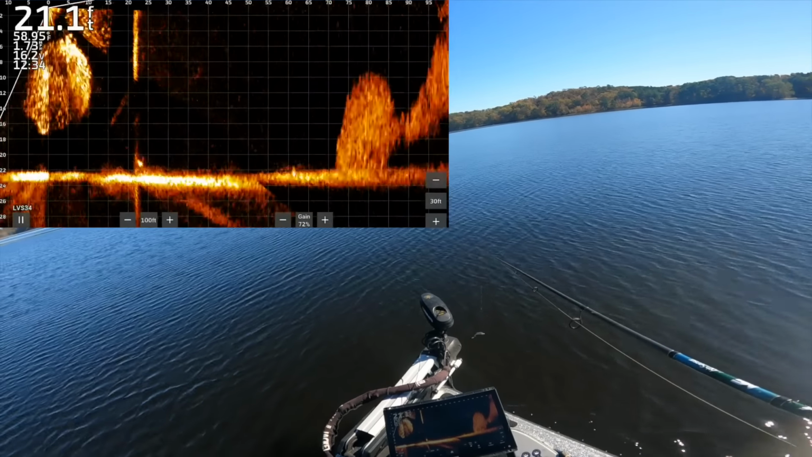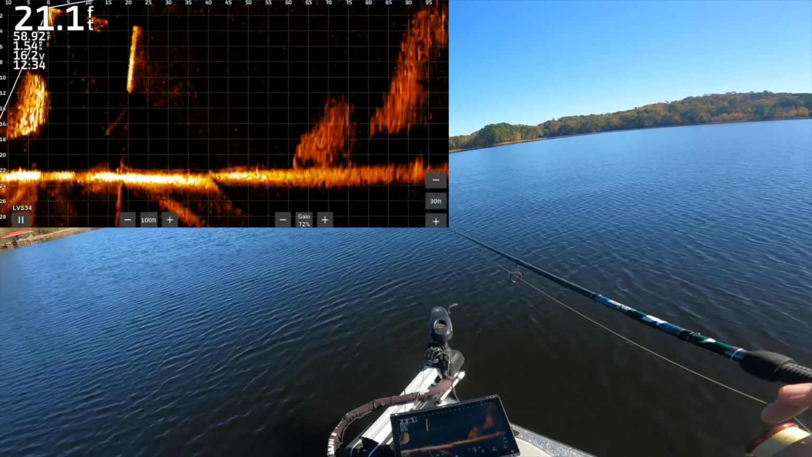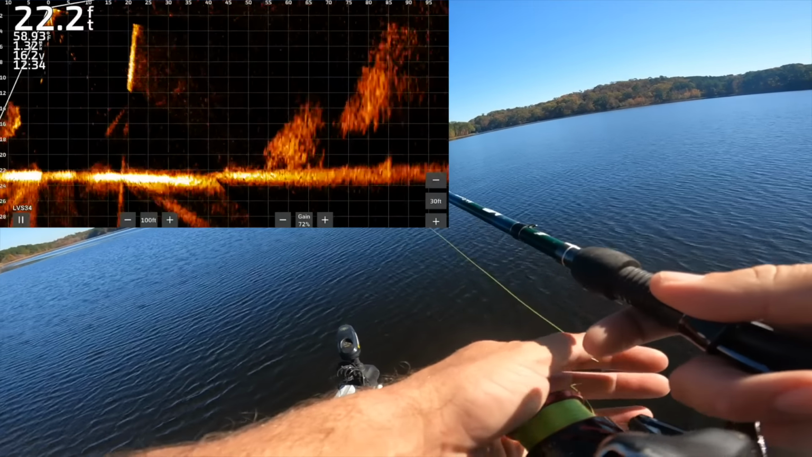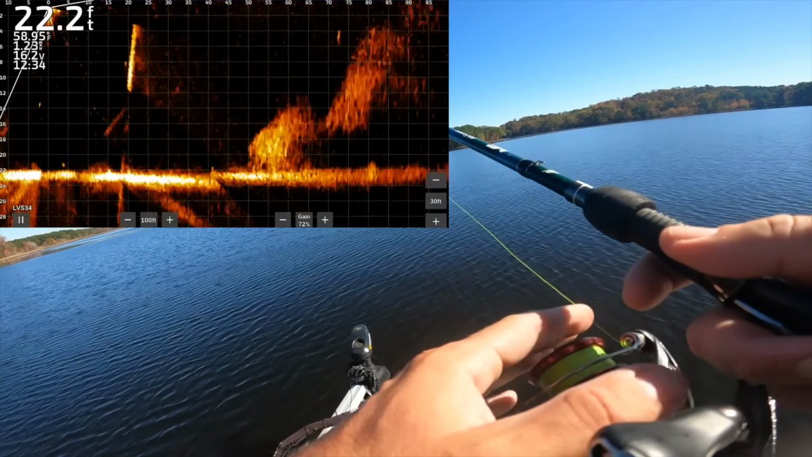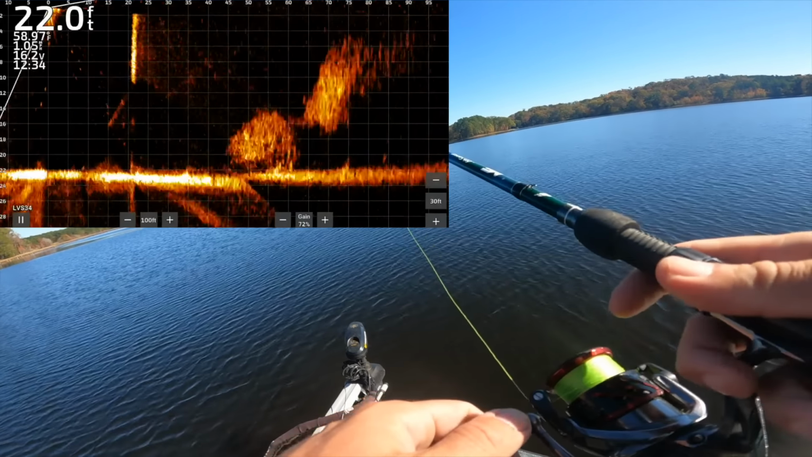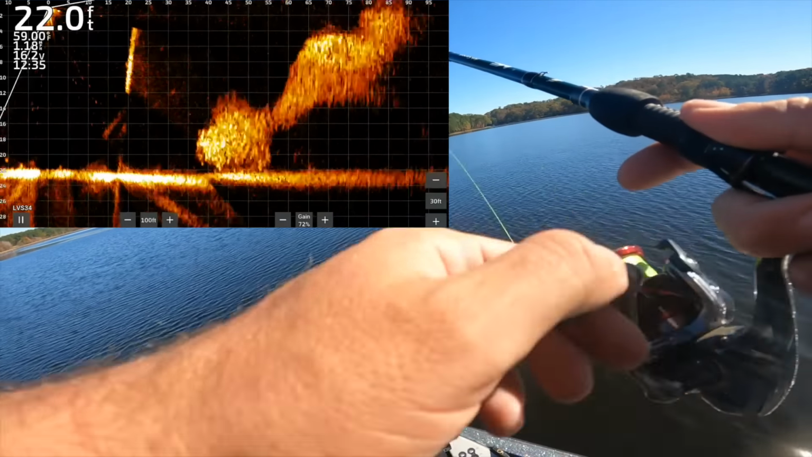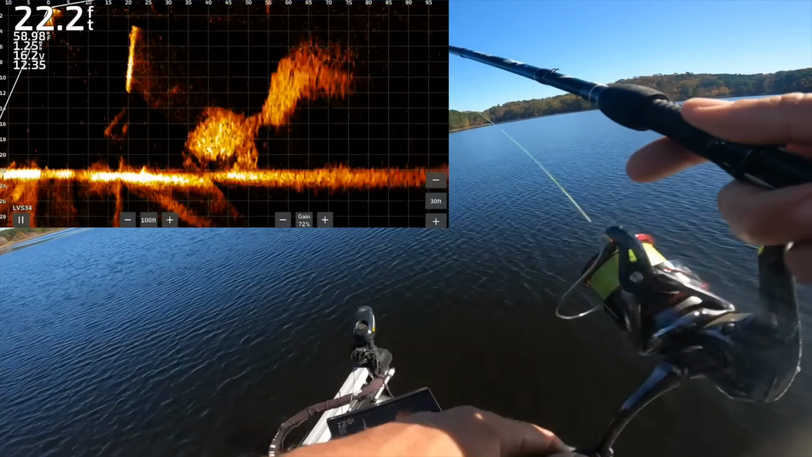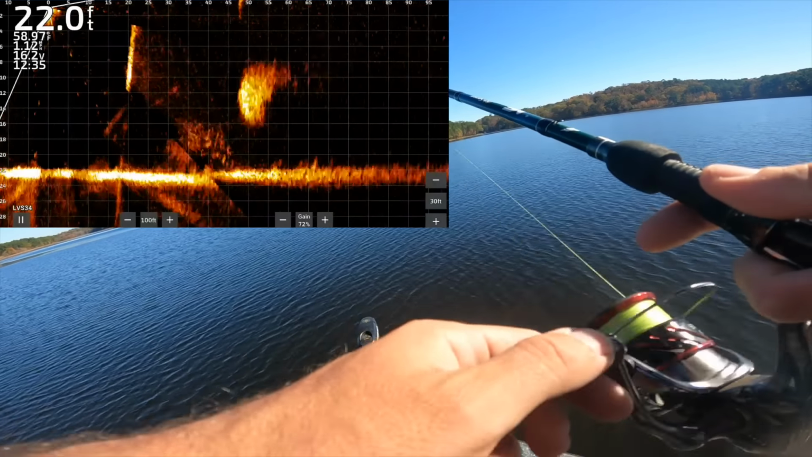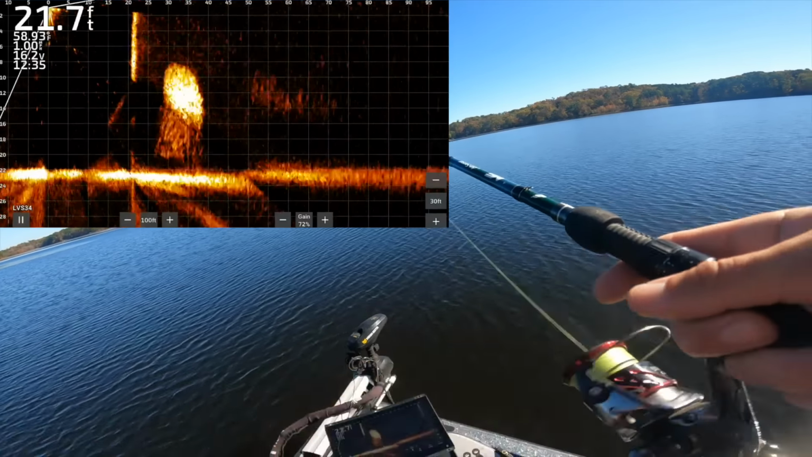There's a bass, or at least a couple bass mixed in there. You guys can kind of see on the back side of the first ball there. The further away ball of shad right there is near the surface. It might even be a situation where we could pull a topwater out today. Topwater Livescoping can be pretty fun, as you can imagine. I don't think the bass even saw my guy there.